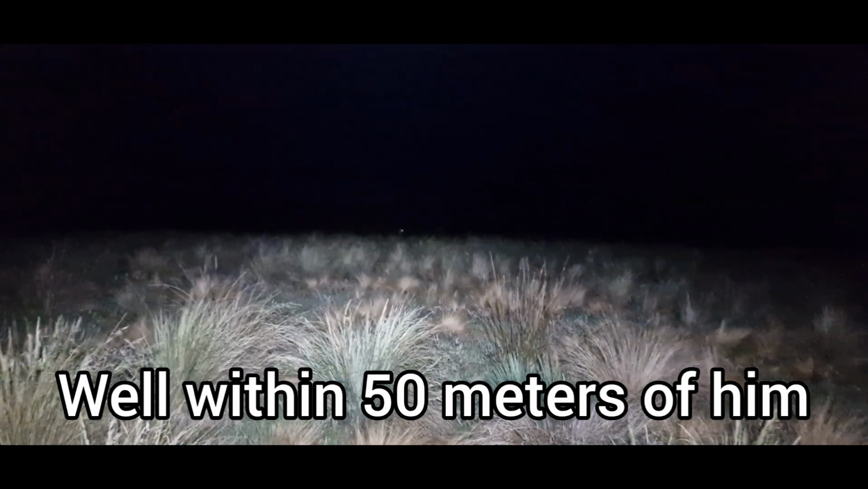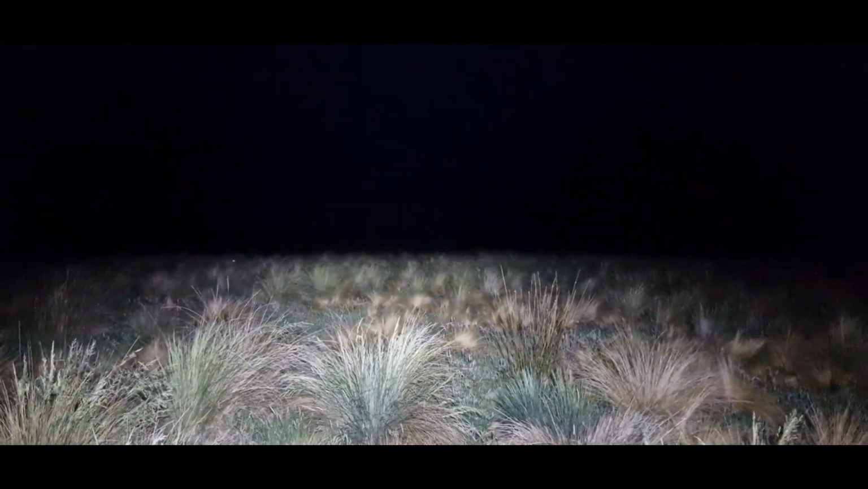Yeah, it's a fallow. He's got his stubby little antlers starting to come through. Oh, I tell you what, looking through the thermal, I honestly thought it was going to be a red. He just seemed huge from that distance.